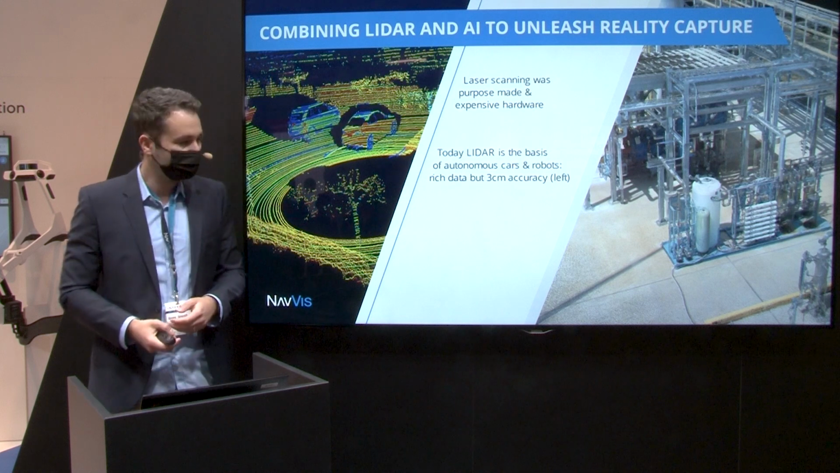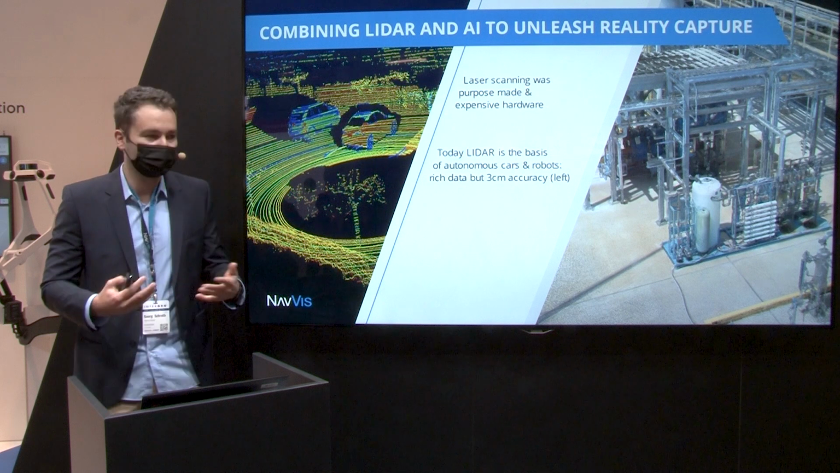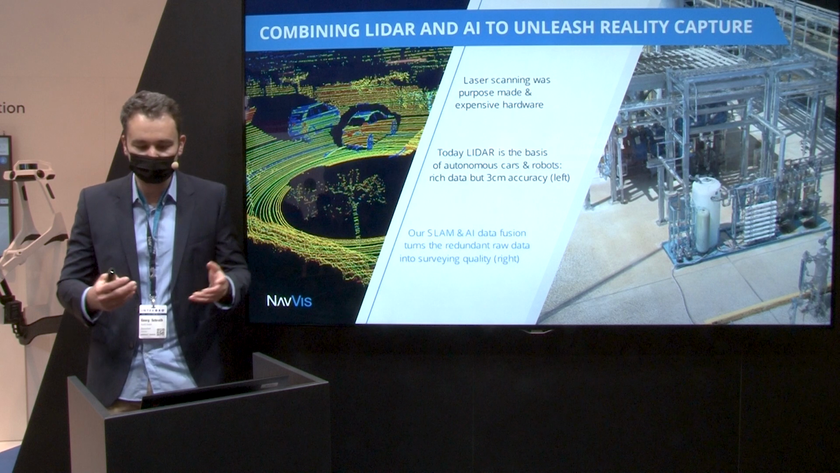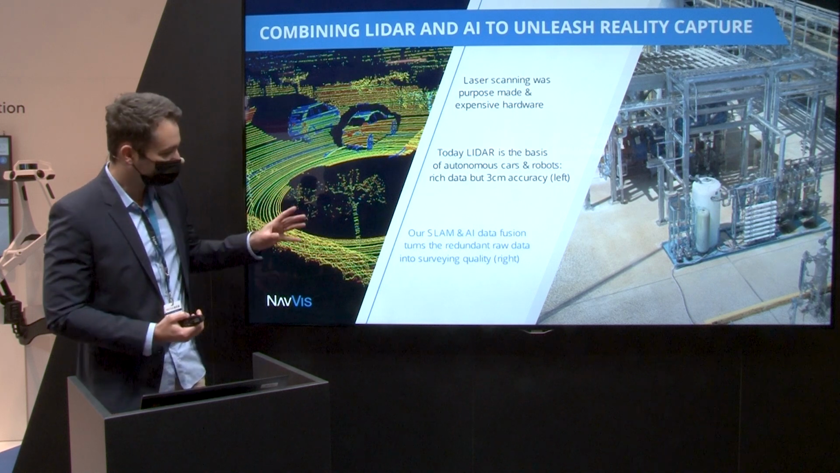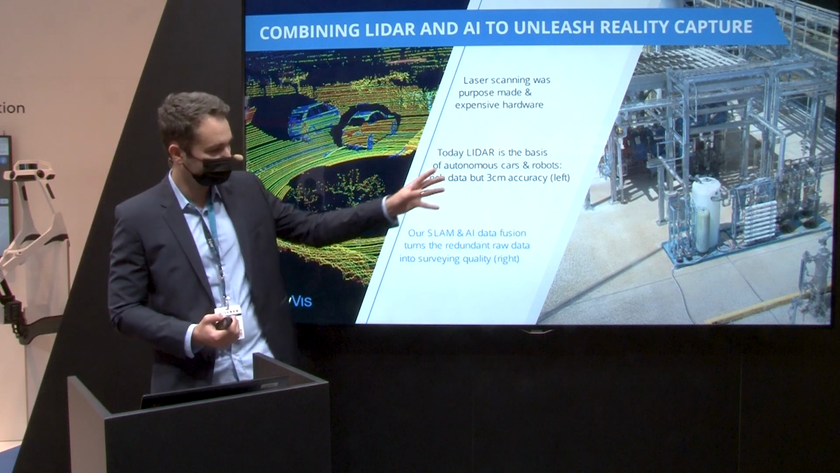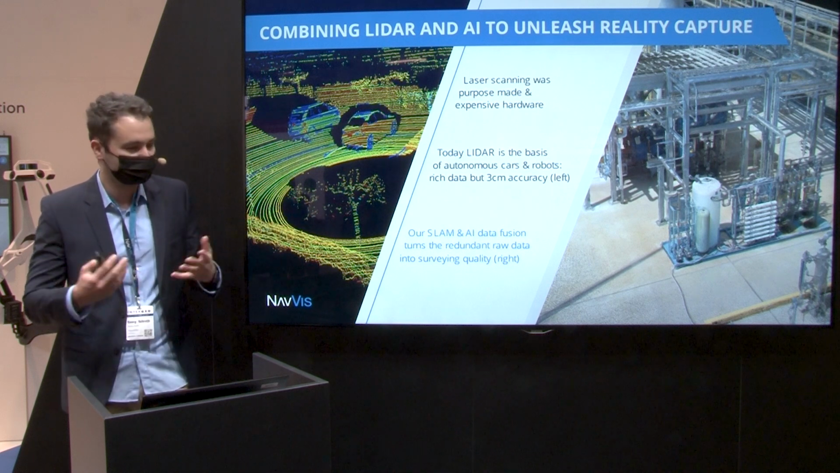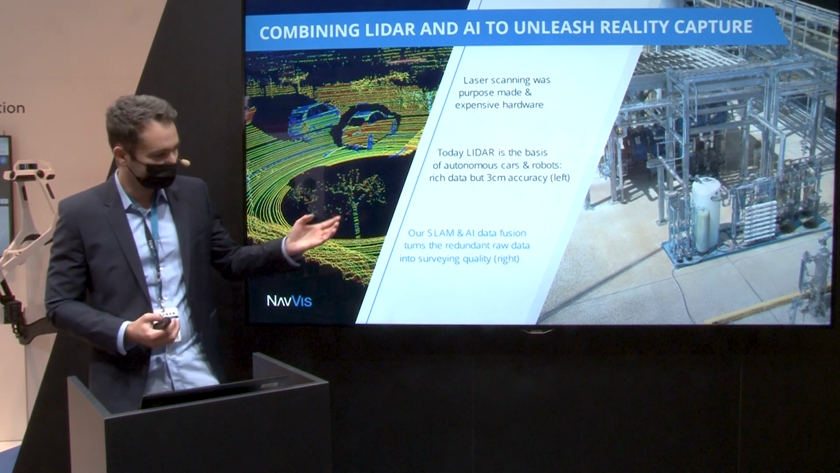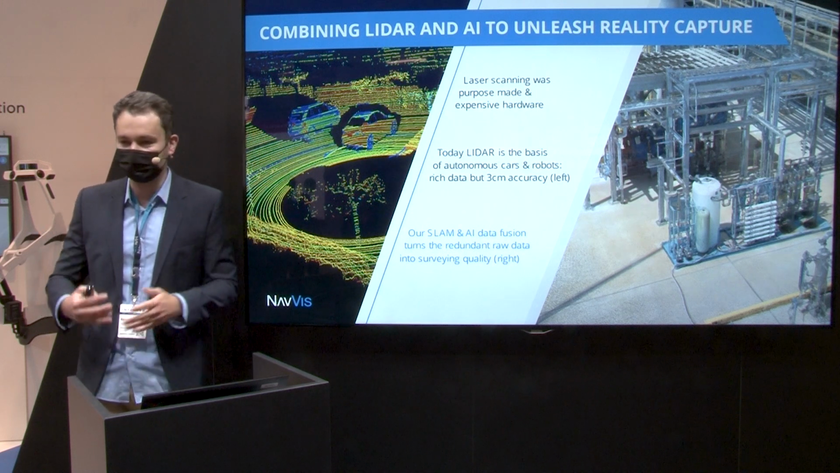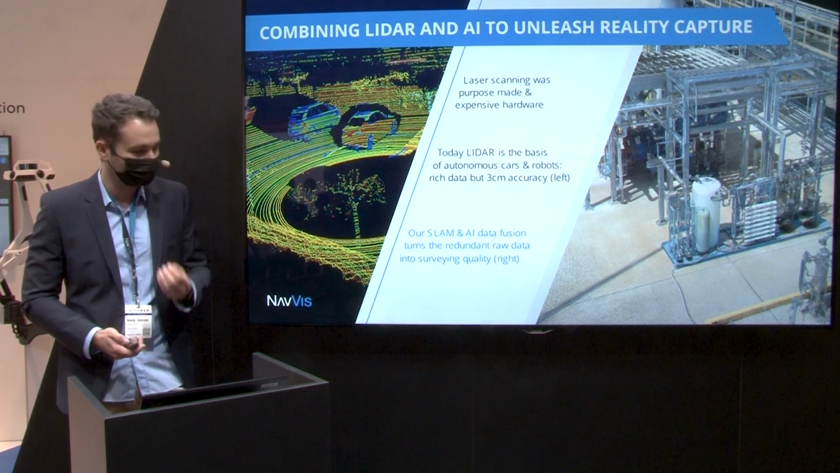Now, however, there's also a disadvantage to those scanners, which is that they have higher noise, in the range of 3 centimeters, and obviously that is not good enough for surveying applications. But this is exactly where NavVis is excelling. From this comprehensive, massive amount of data, we are able to get the exact whereabouts of these environments, and through SLAM and AI data fusion extract a lot higher accuracy than anyone else. Maybe after this presentation, I can bore you with even more details about how exactly that works, but this is really at the core of the software.